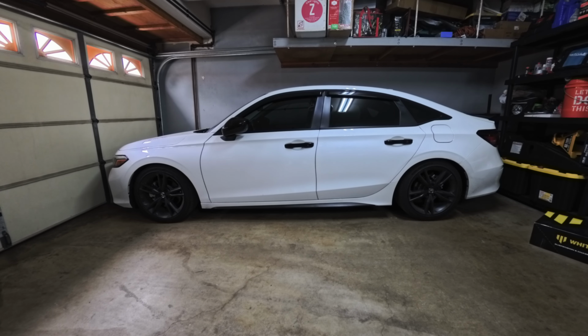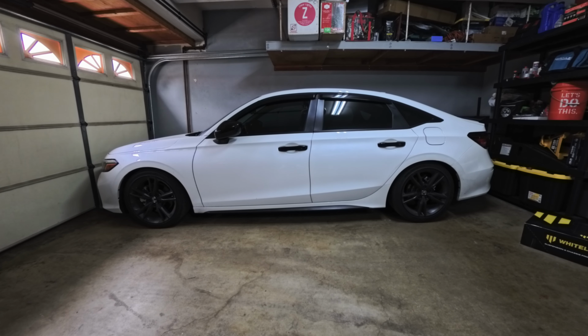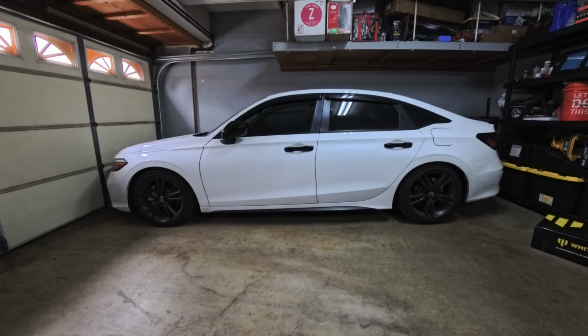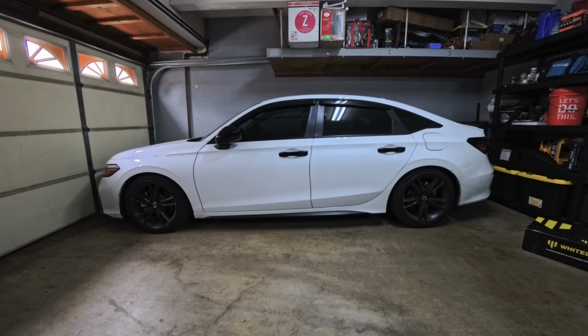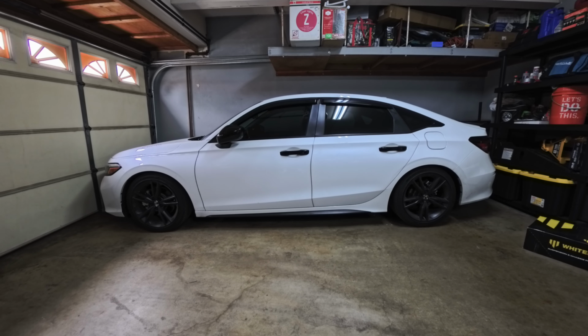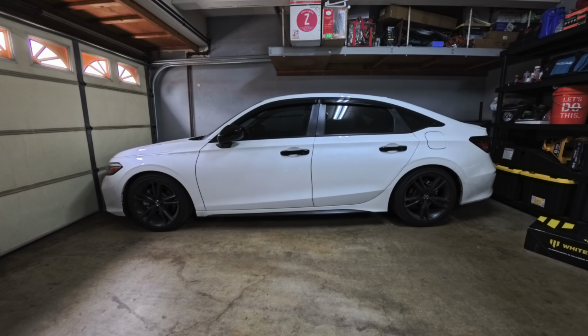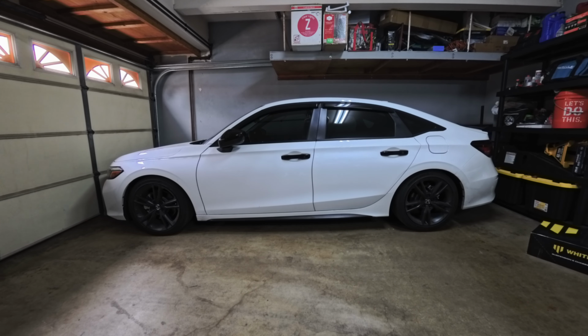I did buy everything on a Black Friday sale, so it was a lot cheaper than that, and honestly, it transformed the car into a better drivable car. So when I installed the 22 millimeter rear sway bar, I immediately felt that the front needed a lot more stiffness from the springs.